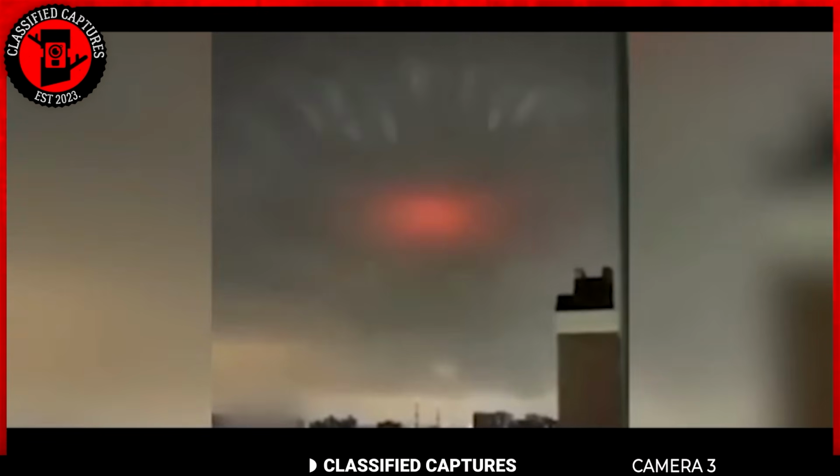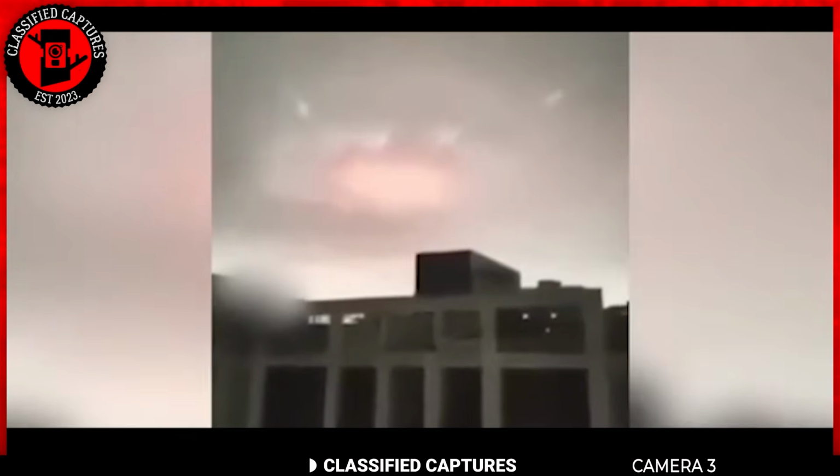It looked like the smaller white orbs were drawn to the big red one, almost as if they were being summoned. Everyone had one question on their mind. What could these be?